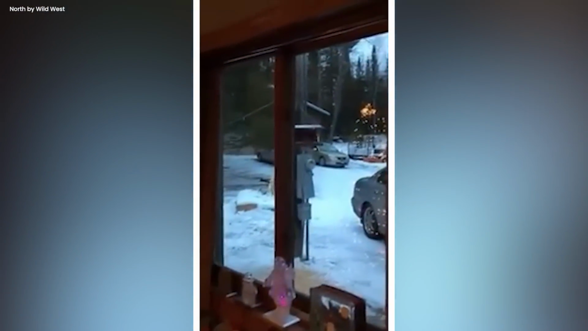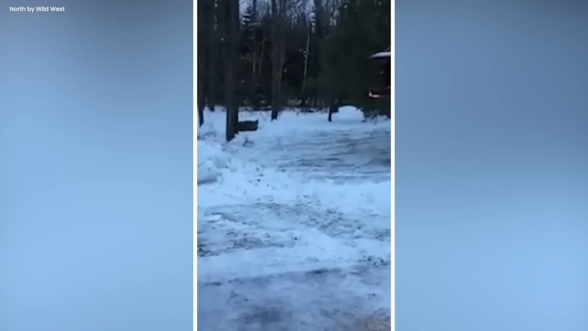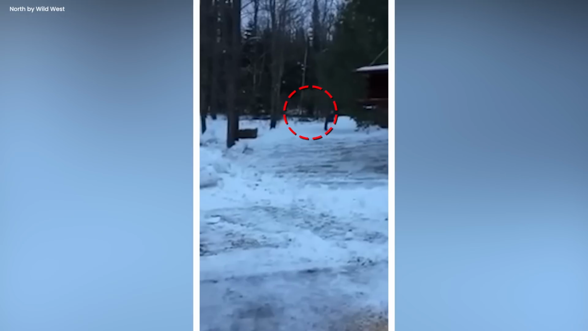Oh my god. Did you see that? In the video, a dark and shadowy figure emerged from the ancient forest. This figure was known to many as Bigfoot, a creature of legend. The people in a nearby house were spooked by what they saw. No way.